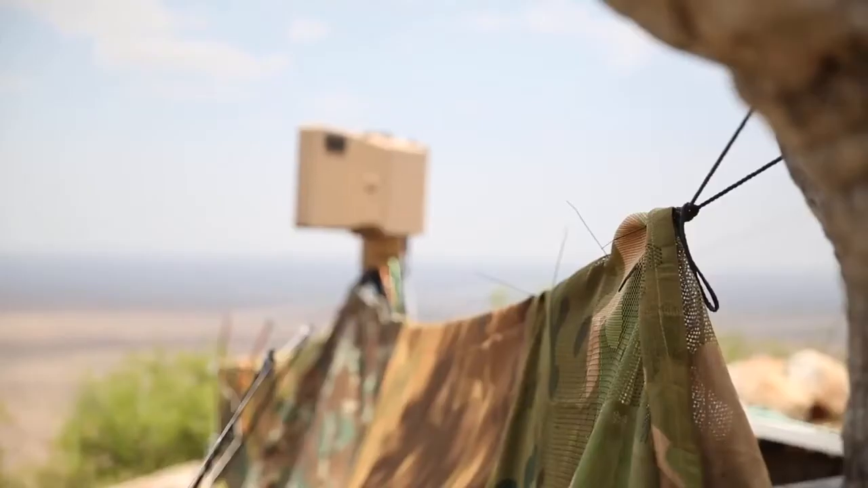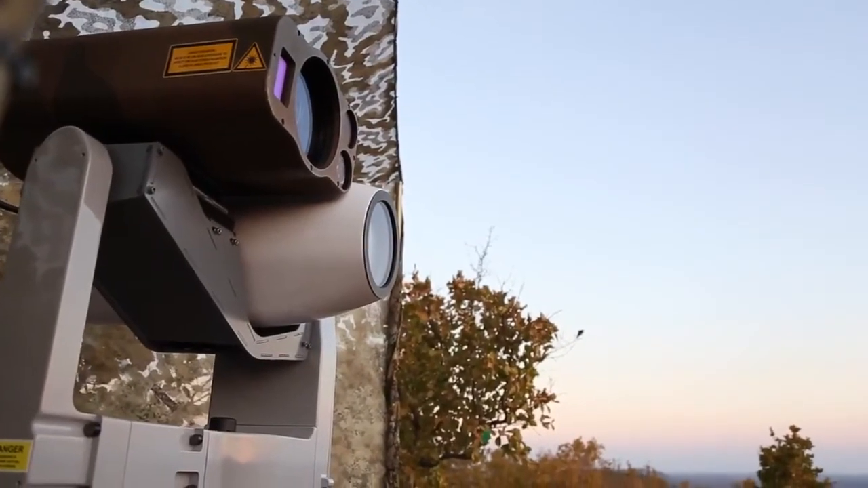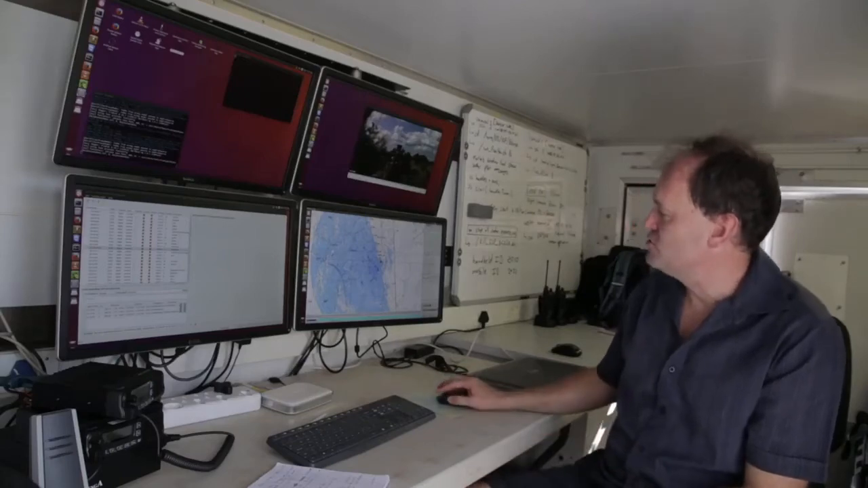The system consists of a radar and a long-range electro-optic system. And the 2 sensors complement each other very well. The way that the system works is we utilize the radar to observe all the motion, and then we cue the electro-optics to help us to identify whether that is an animal or a person.